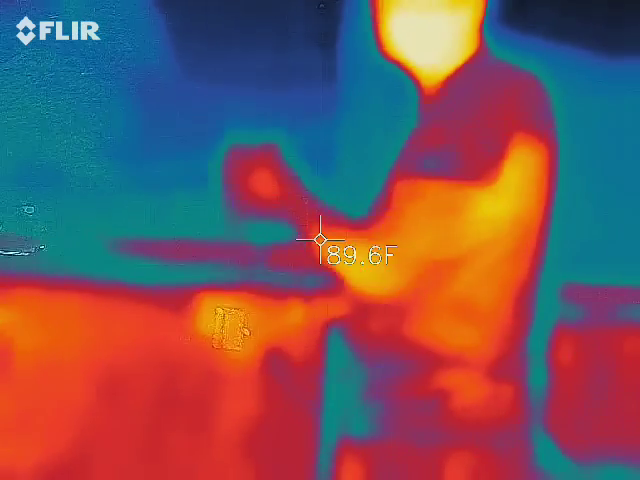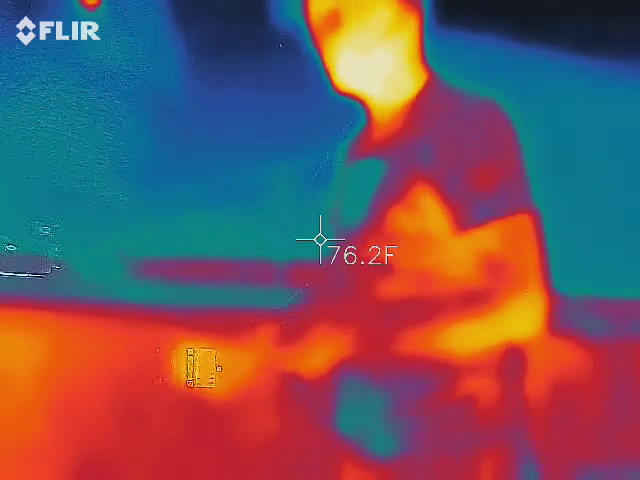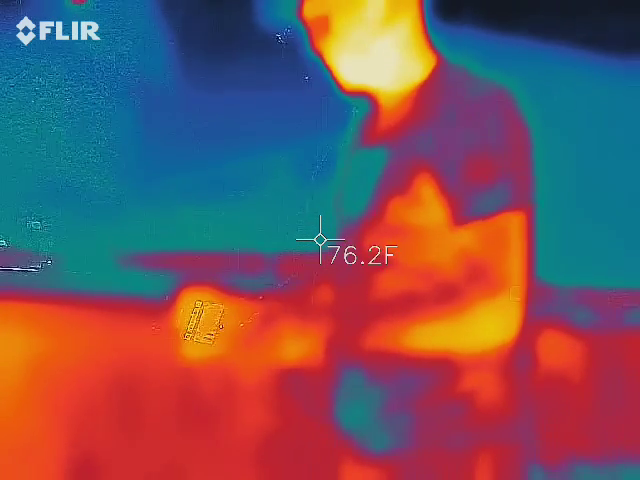Trying to keep it this way so it doesn't get as wet. Let's turn yours down for a second. Try to use this one.